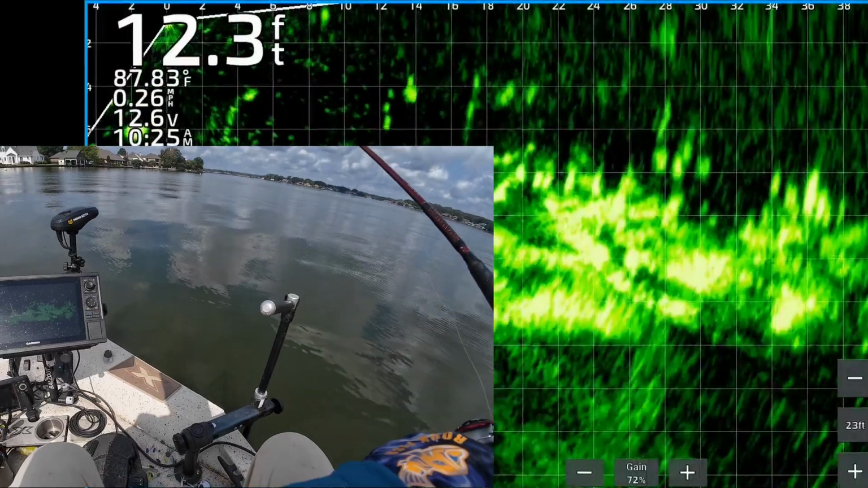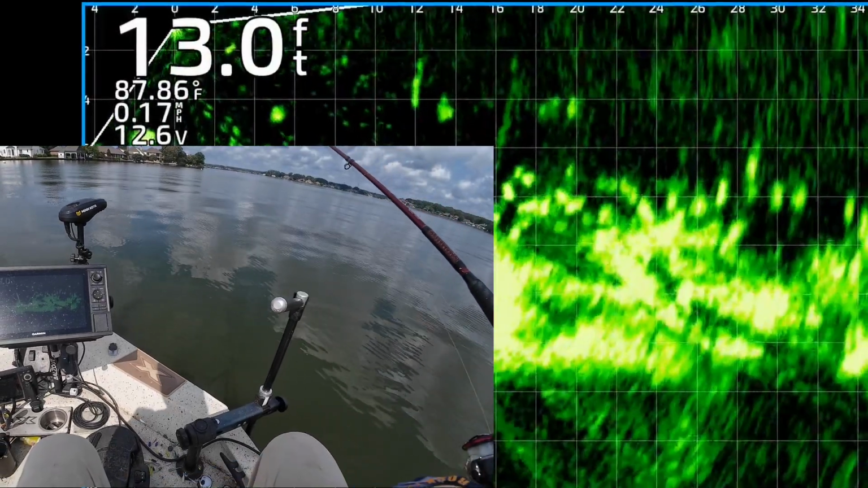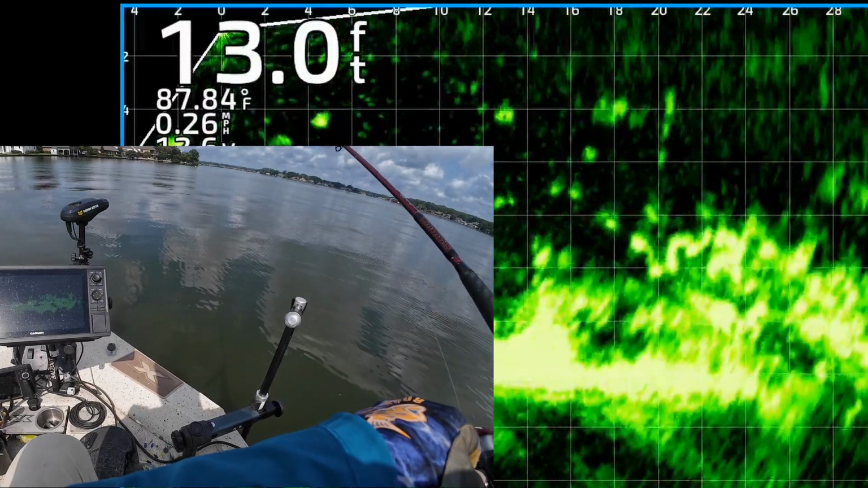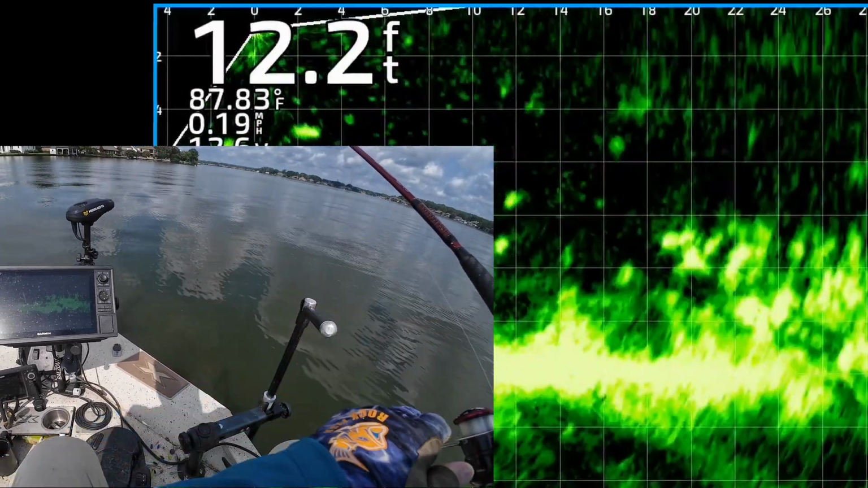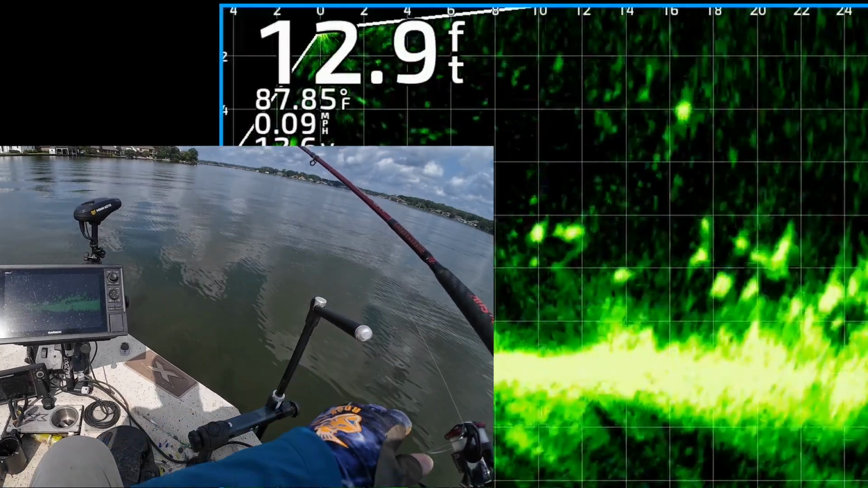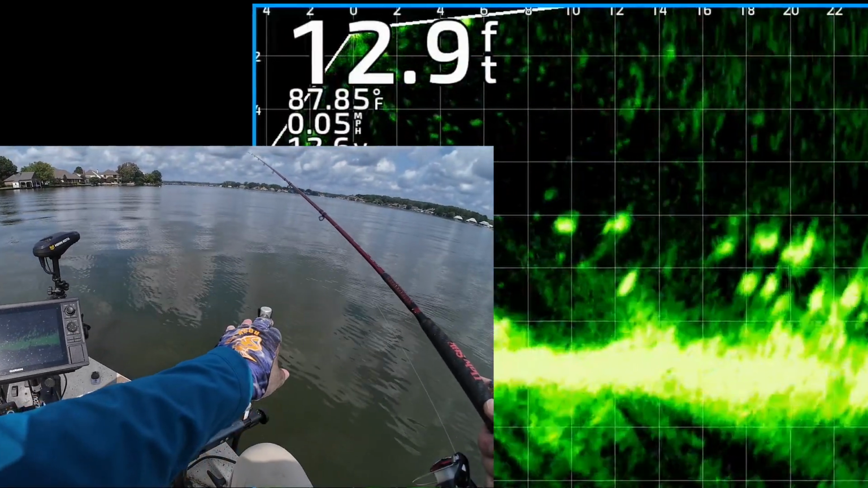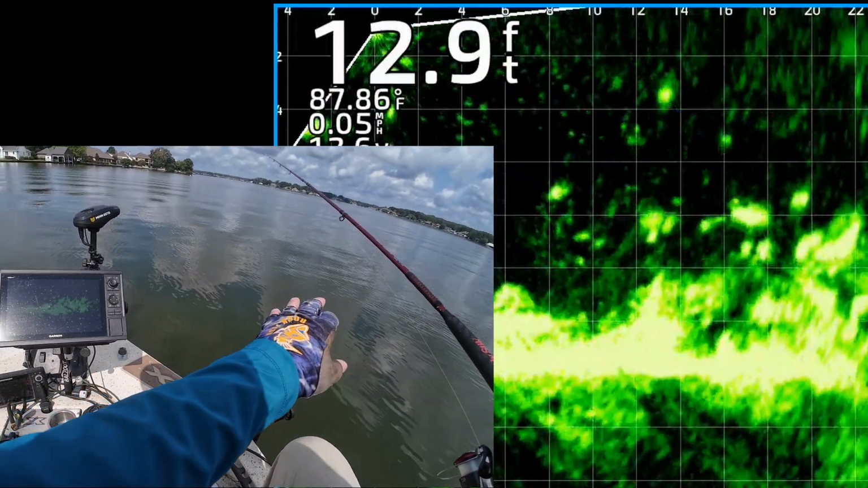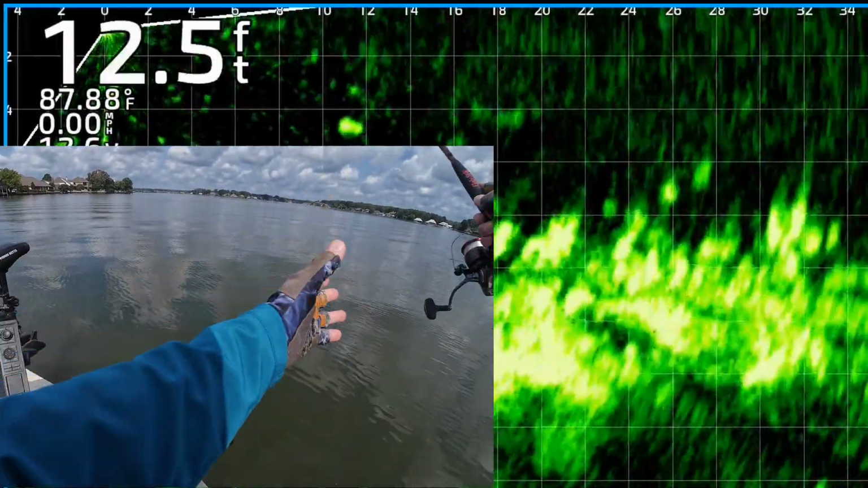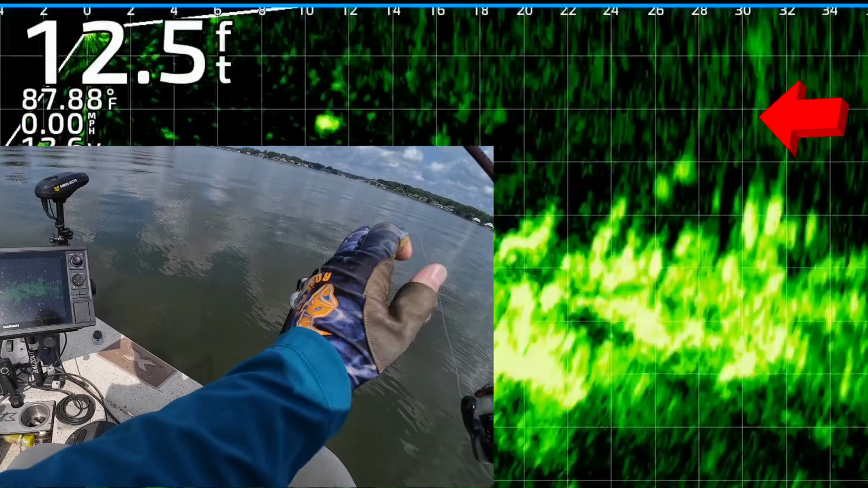When I'm casting into these fish, I usually try to bring it on top of the fish. You don't want to get hung up, but it's almost impossible to not get hung up when you're fishing brush like this, especially when you're swimming jigs through the brush like I am. But anyway, it's a good way to catch them in the summertime. It's a good pattern. It works pretty much throughout the lake if you can find a brush pile with active fish on it.